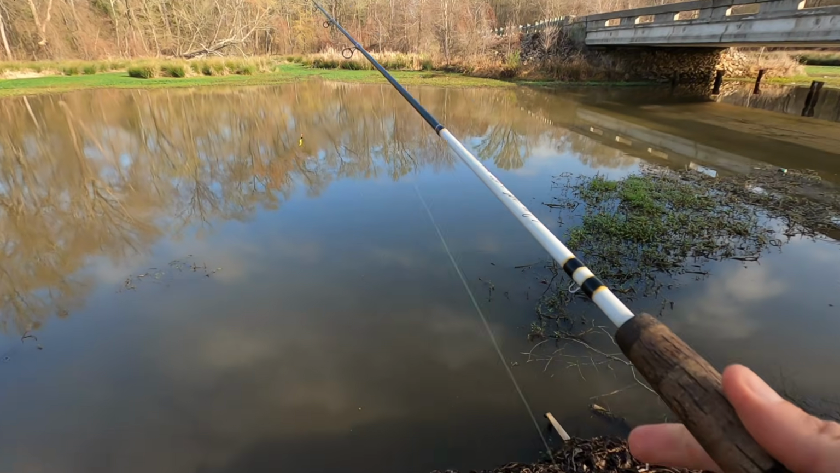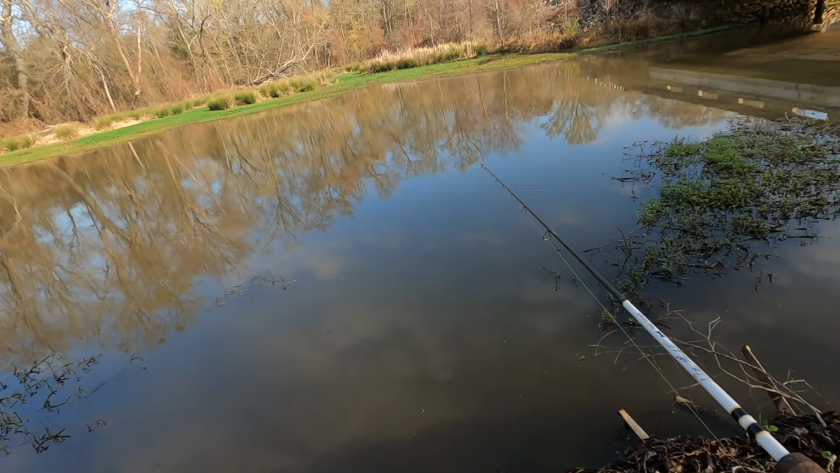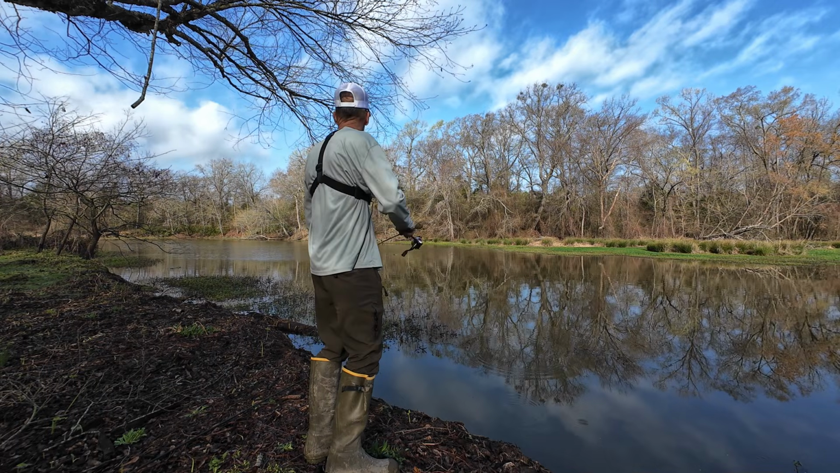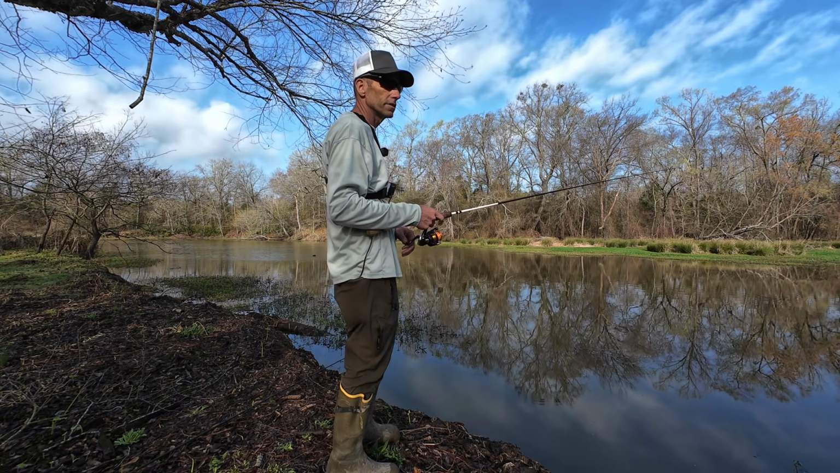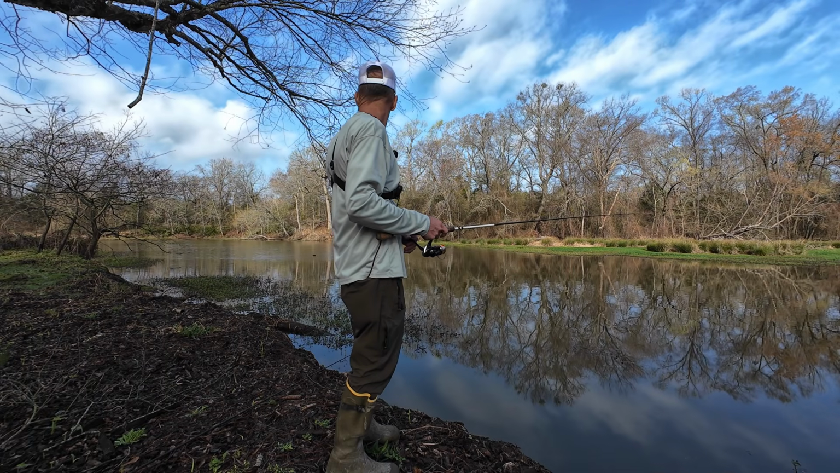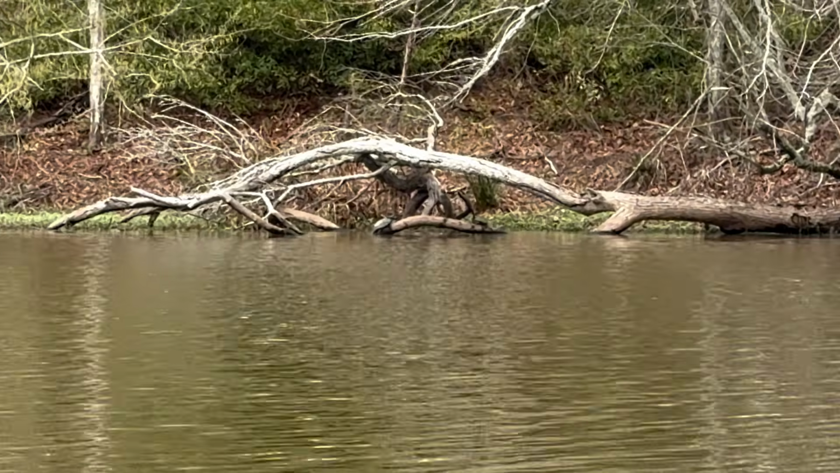I expect somewhere along in here today there's going to be some fish. It's just if it's going to be when I'm here. The wind seems to be picking up out there, which this is pretty protected right here, so we can just get some fish to bite in here. You just never know when you're trying a new spot out.